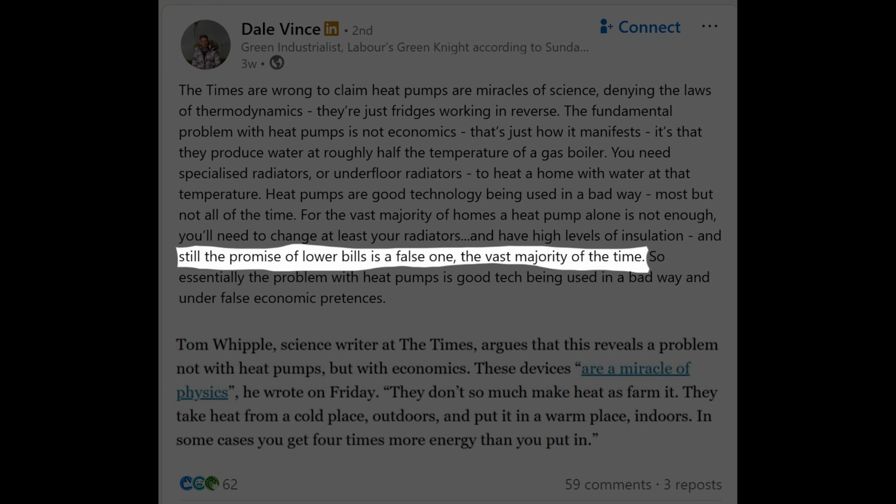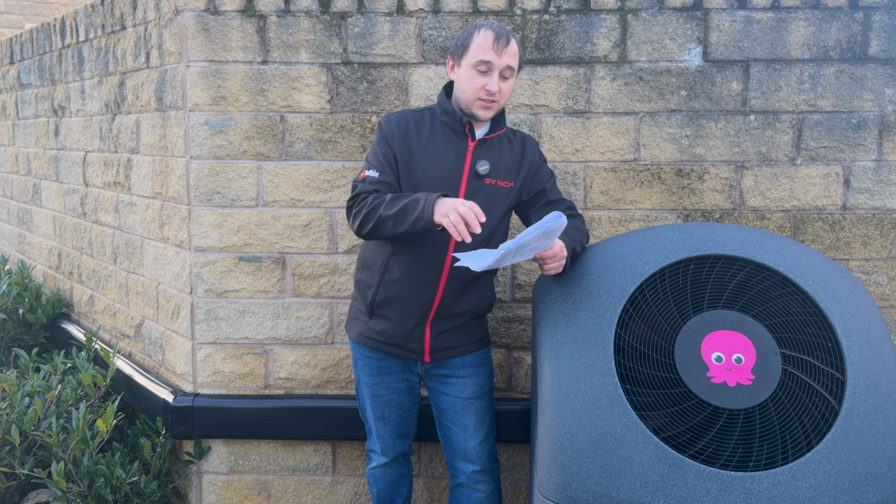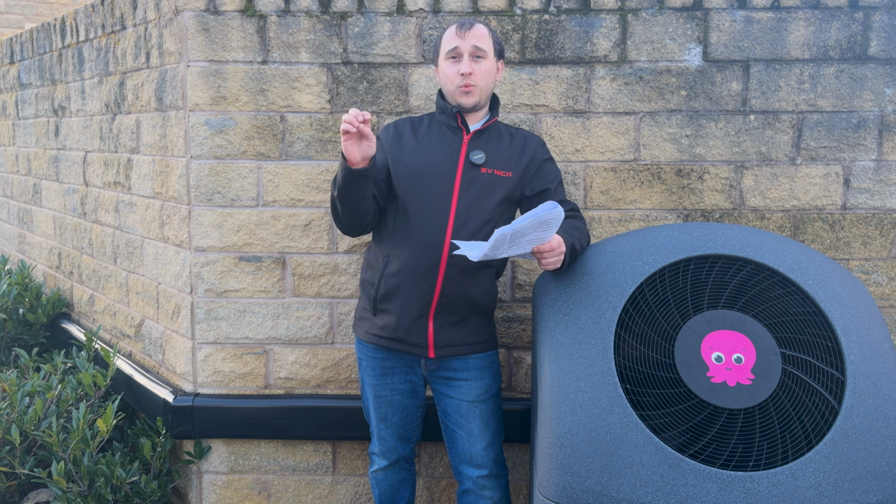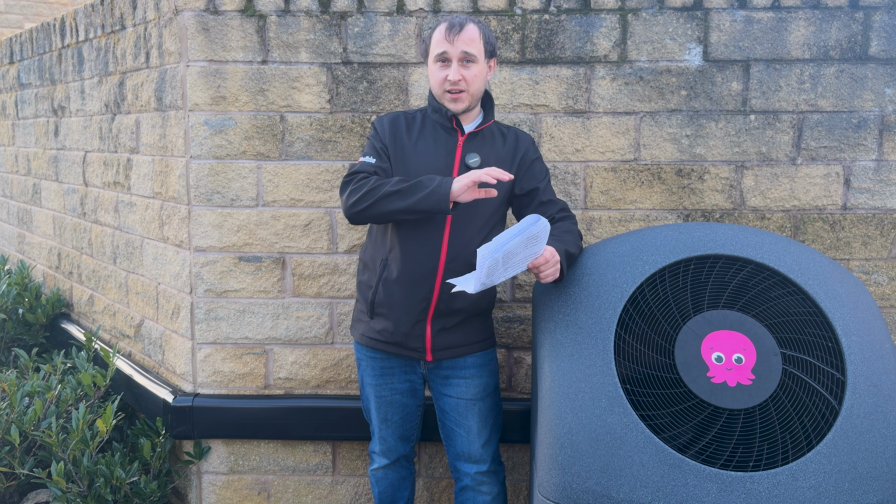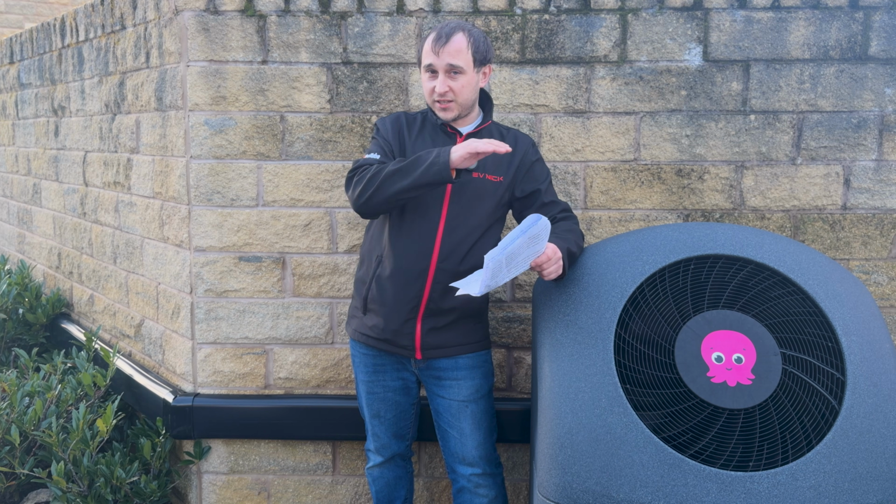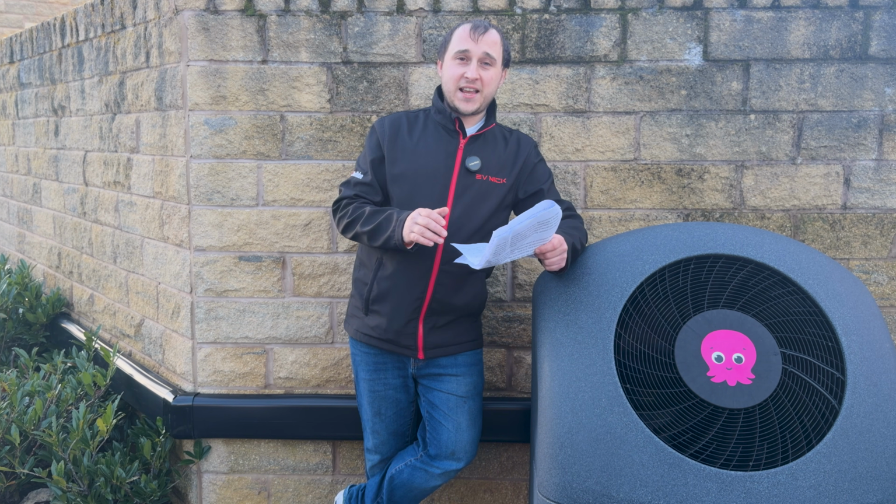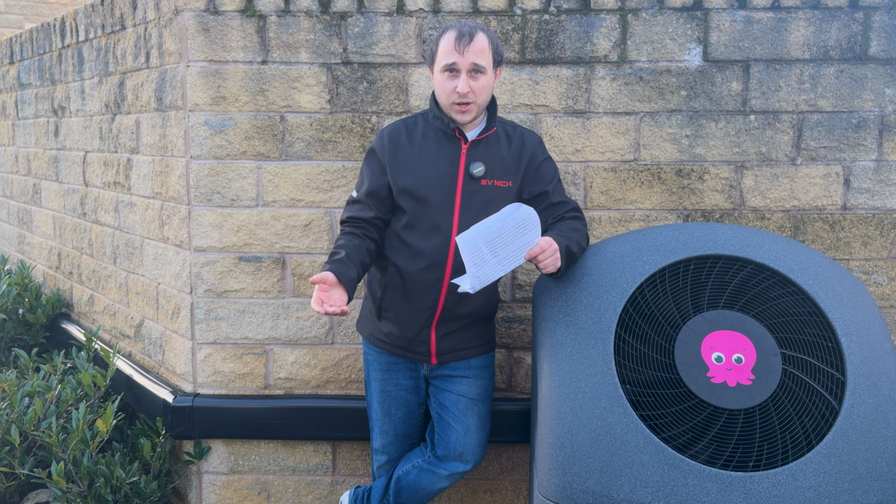Well, Dale, unfortunate for you, I've had a look at some figures, and the average SCOP for Octopus Energy installations is 3.3. That makes it price parity with a standard gas tariff and a standard electricity tariff. 3.3 is exactly price parity, there's no price change. However, even with a lower SCOP, you can still be cheaper or the same price as gas, depending on how low you go on the SCOP.